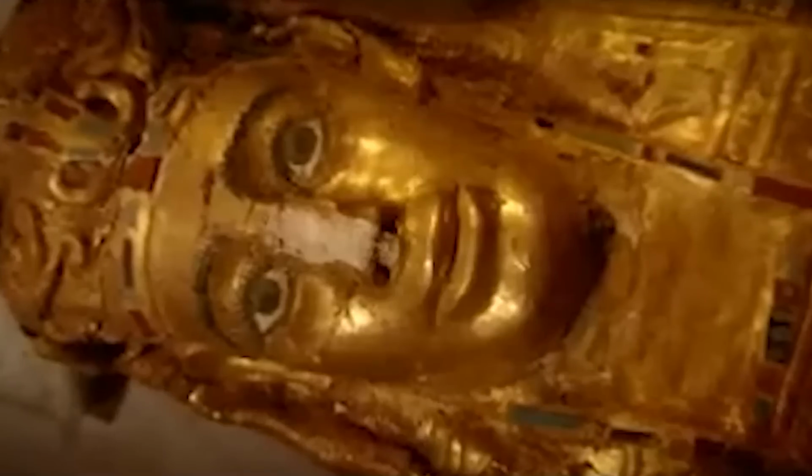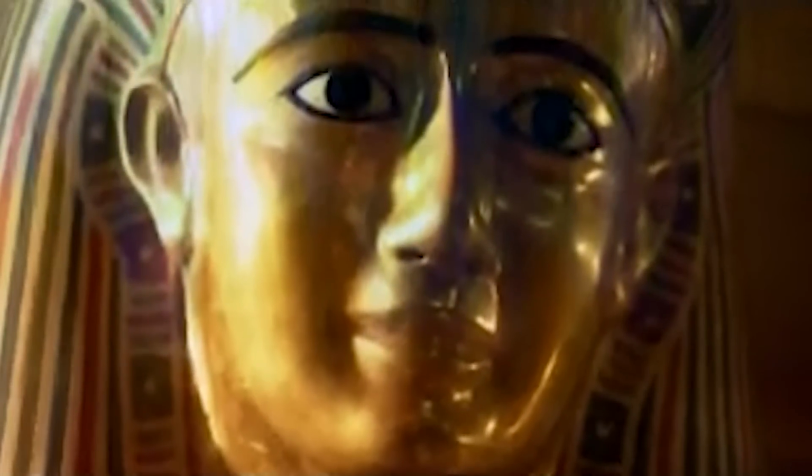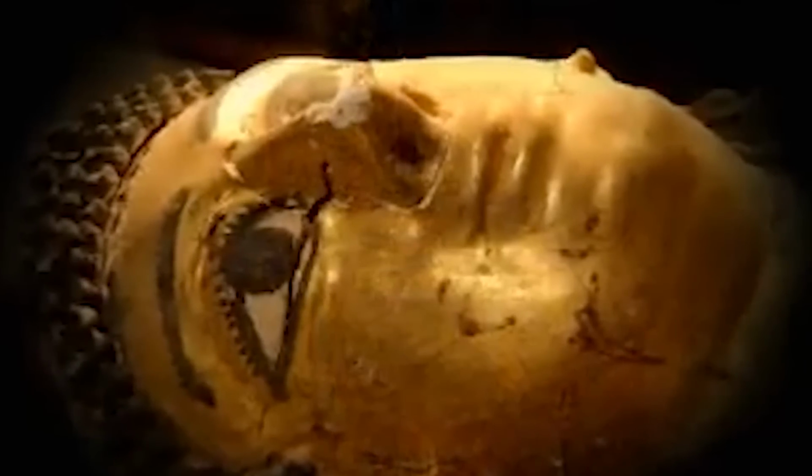The Egyptians used to believe that the gods were made up of gold, so when their kings died, they used to cover their bodies in gold-plated coffins, and sometimes even covered their faces with gold so that they could become a divine being in the afterlife.